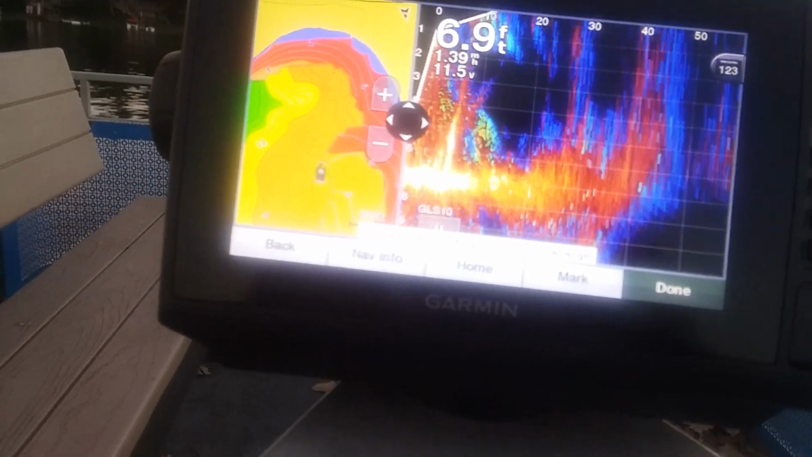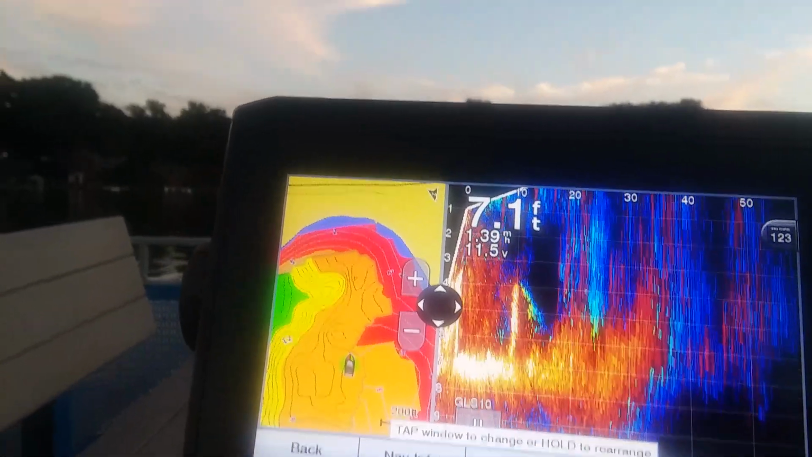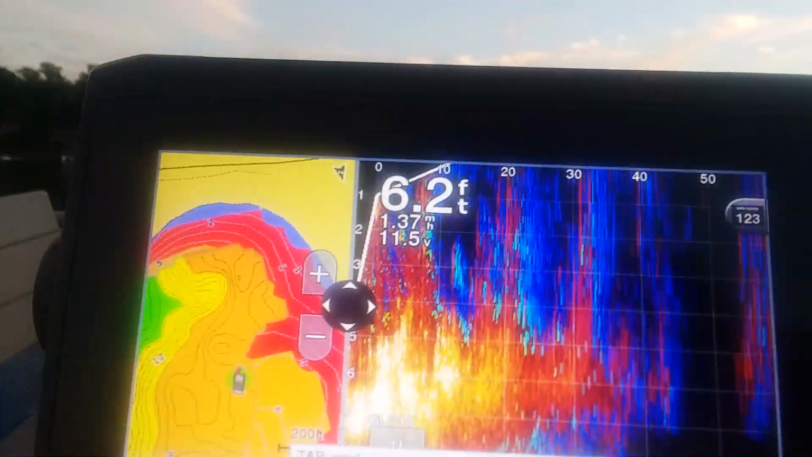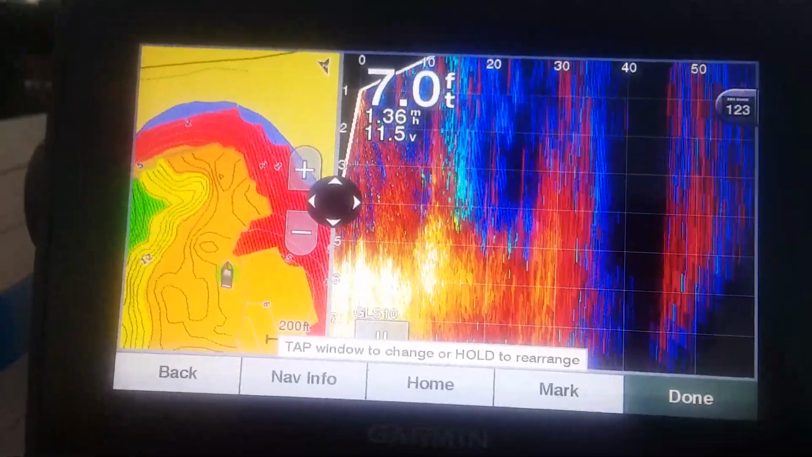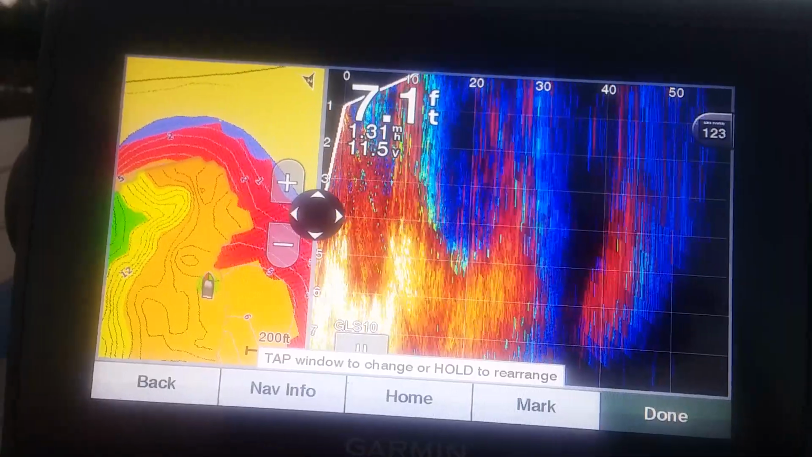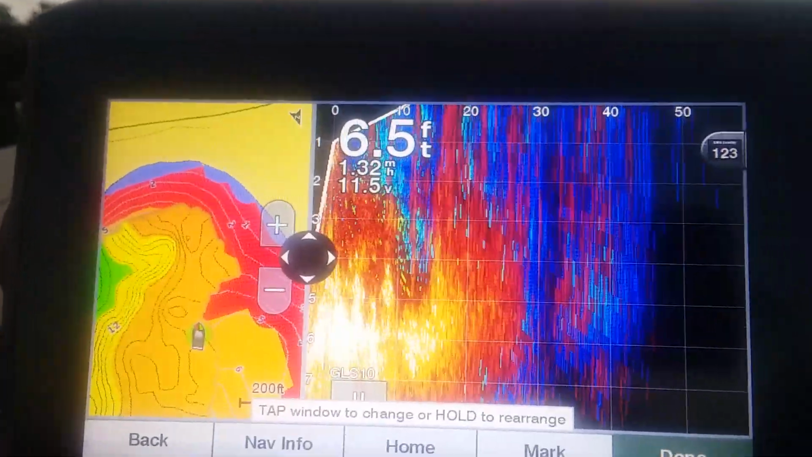I'm ready to fish. It's almost dark, and oh my God, I get a red flashing light on the top of there where the green light is at. That's because you have to have the ActiveCaptain app on your phone and download the operating software for the GLS 10 unit that makes the LiveScope work.